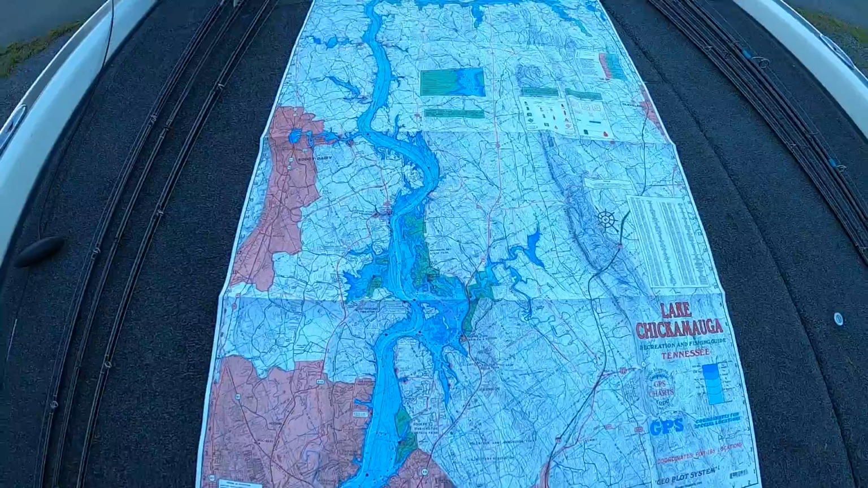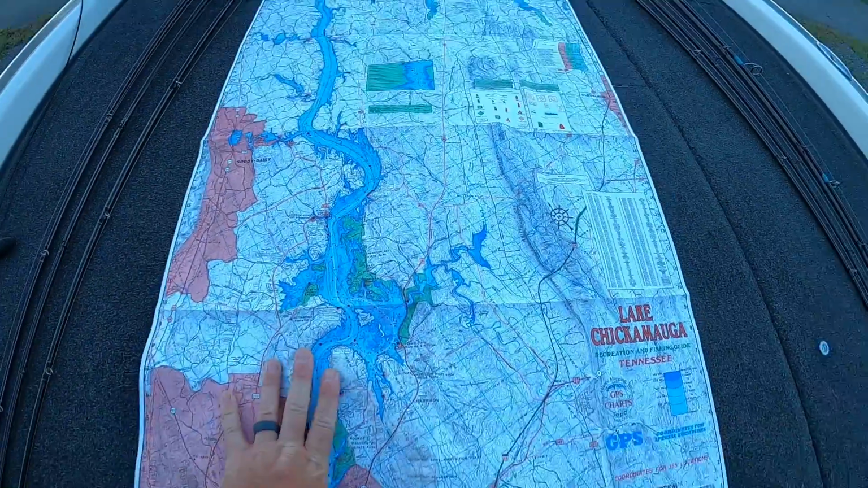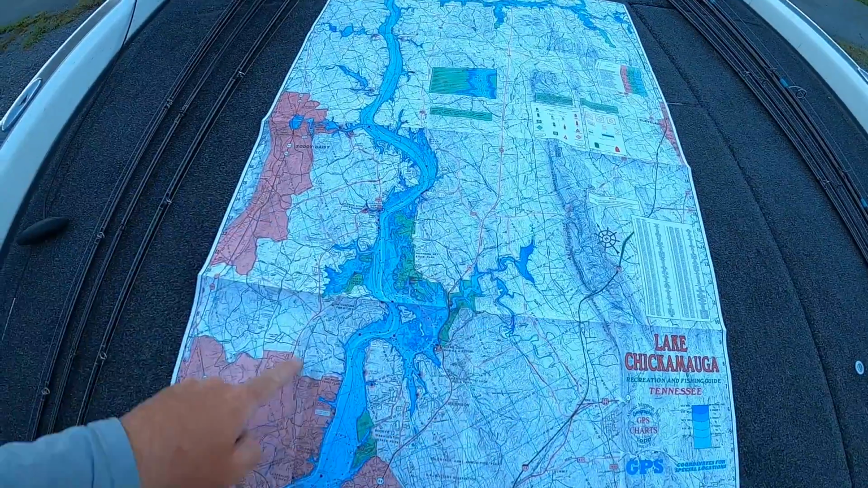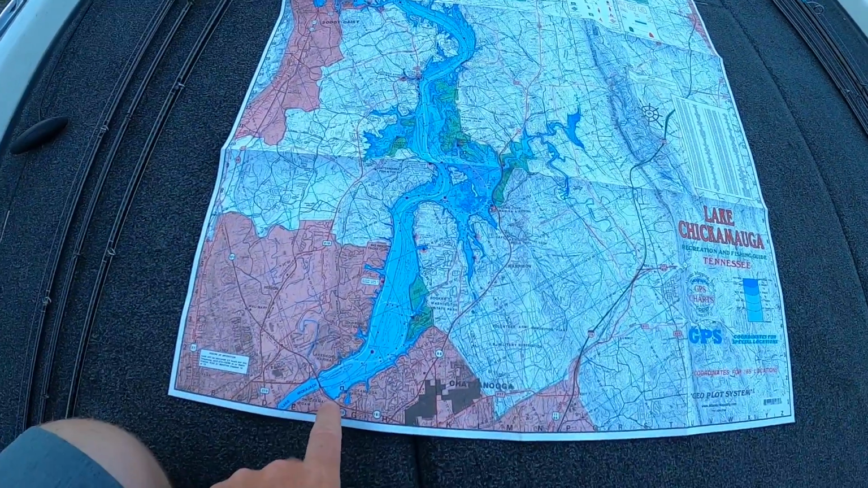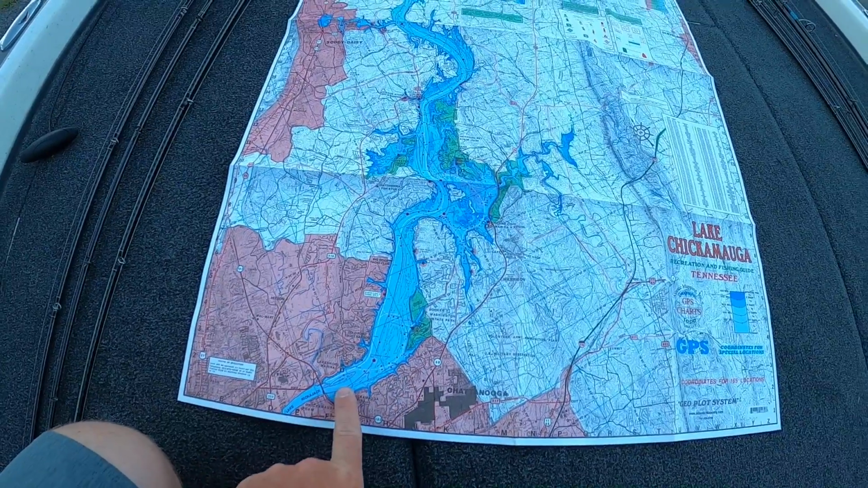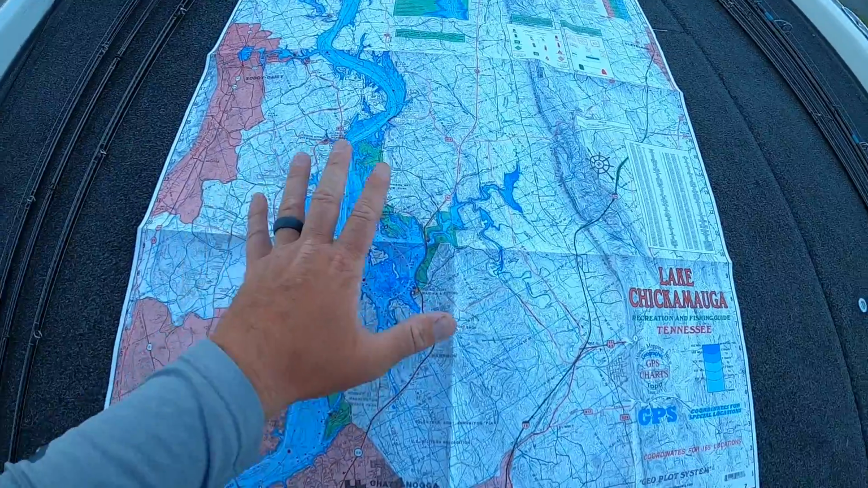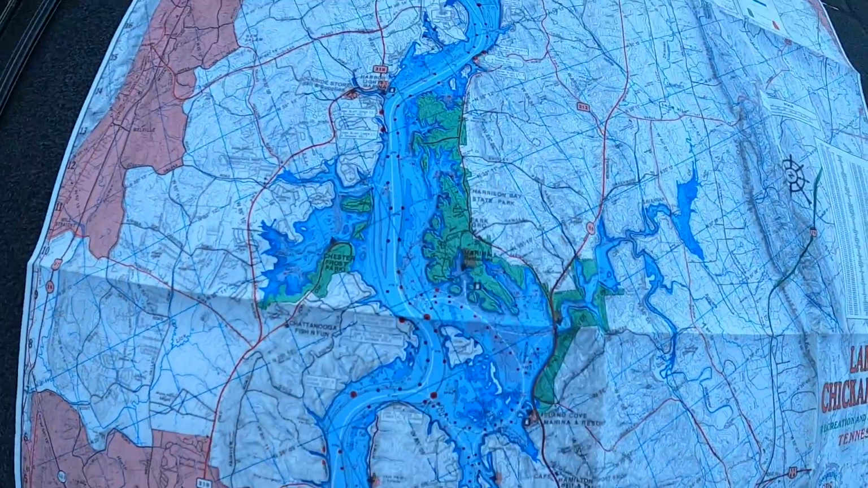So when we were here, we took a look at a map, and what we did was we centered in on this area. It's the nearest to the dam. So we came up from the dam. The dam is always the most stable water in the lake. Backtracked from there to the first area that was the most interesting.